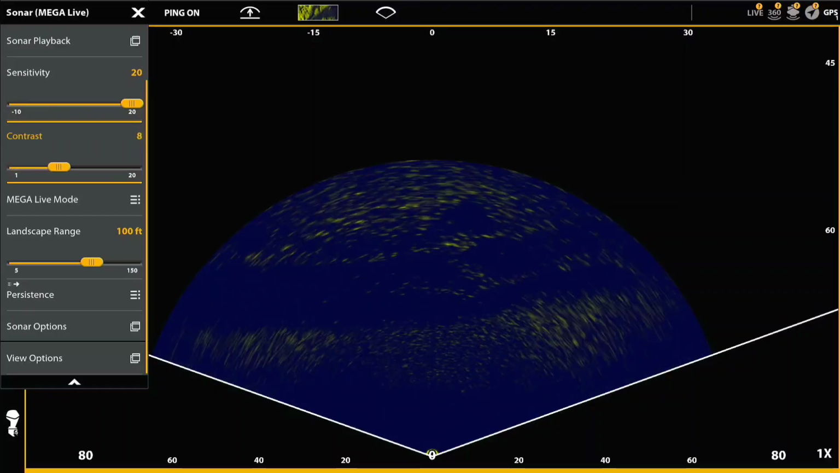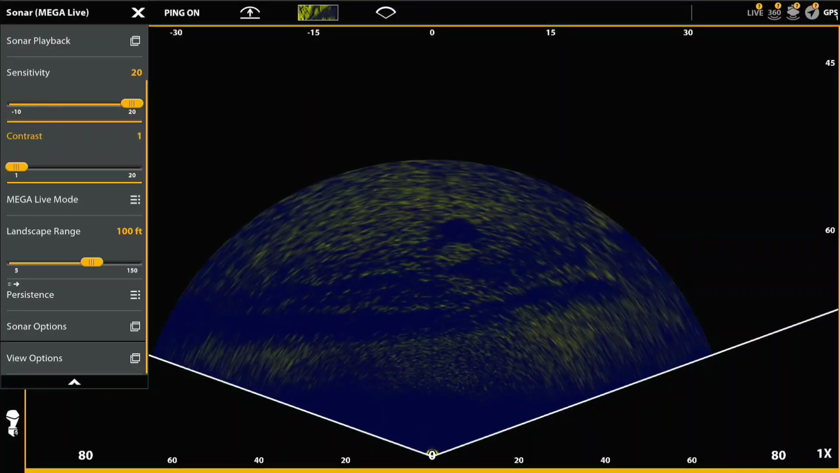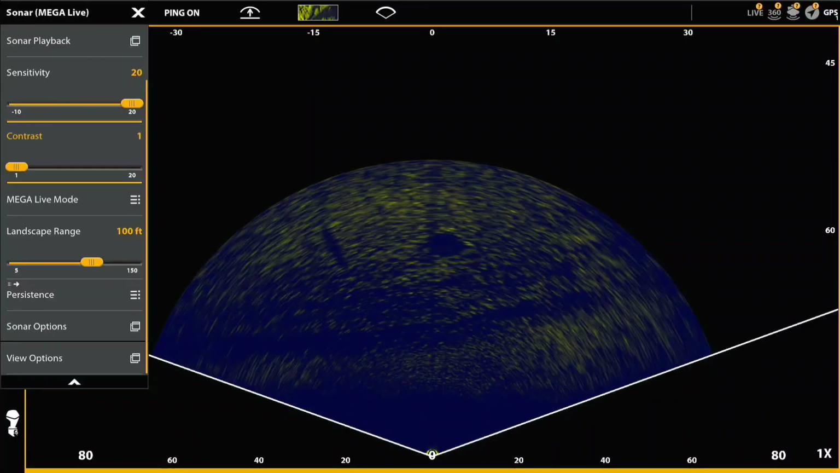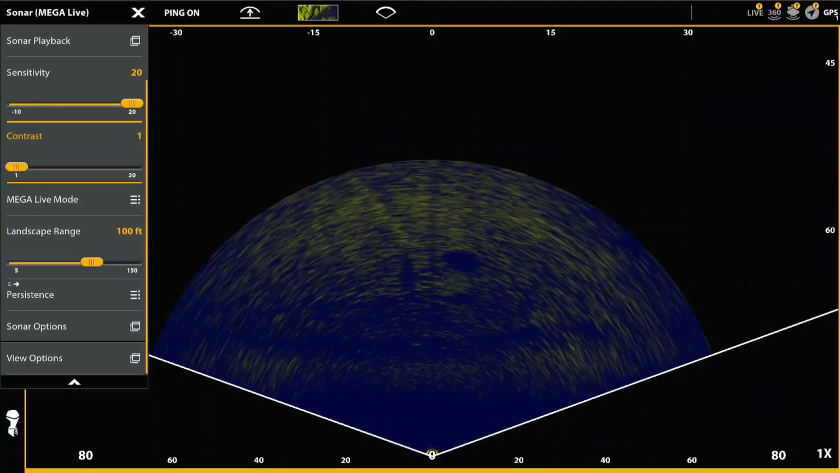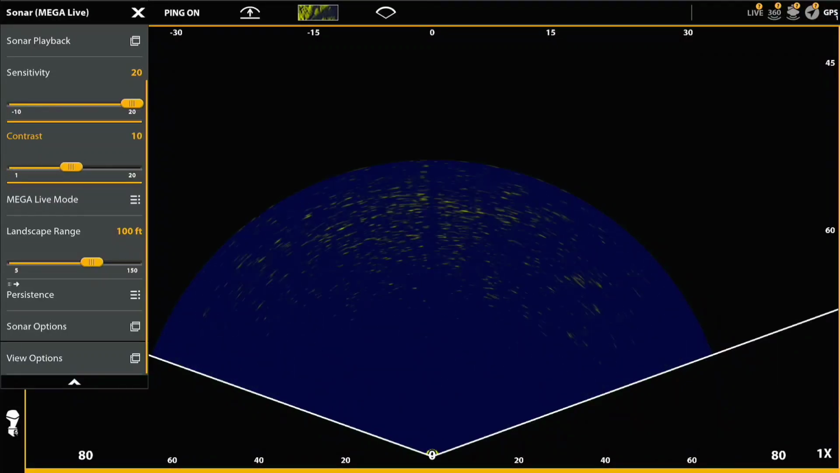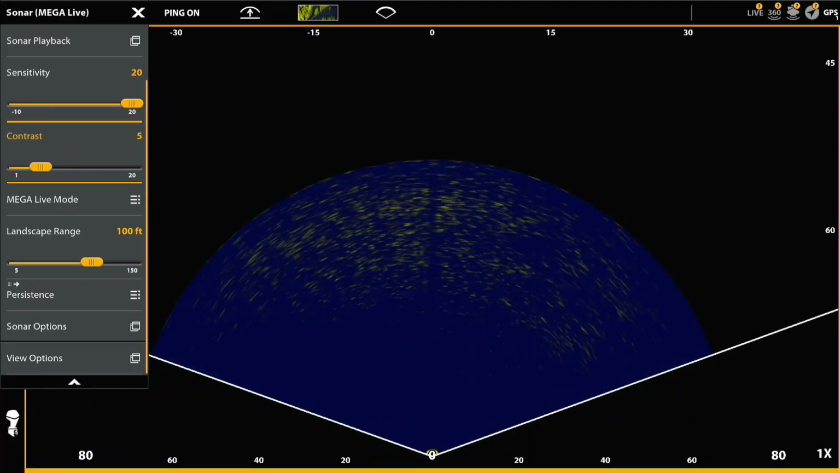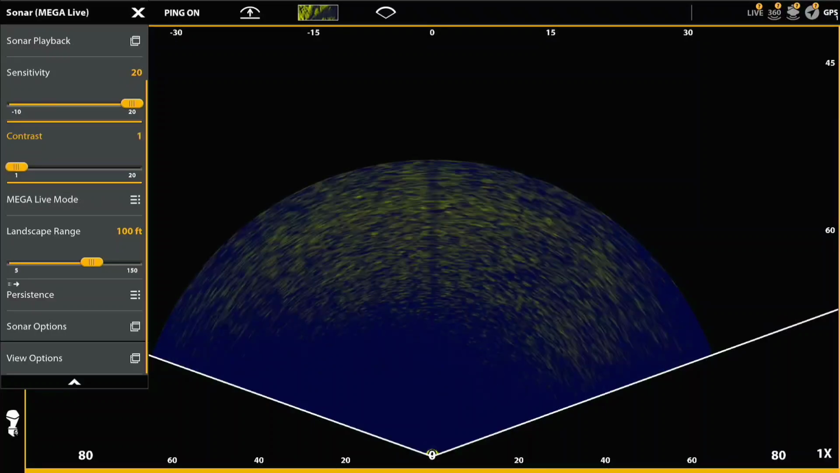You can still see the fish when you ramp up the contrast, but it just totally sort of changes the image. You can't see the shadow of the fish as it's coming across here as you go up with contrast. So again, I just felt that contrast 1 was the best setting for this color palette. Now that may vary with other color palettes. And that's why you've got to play with all the factors.